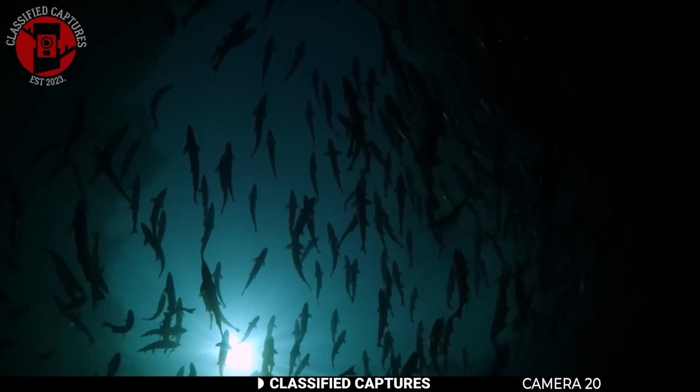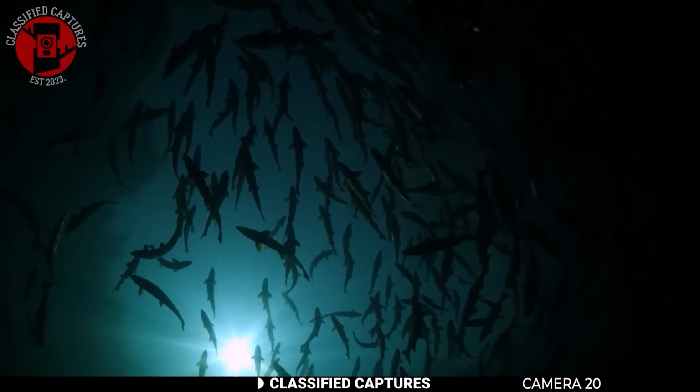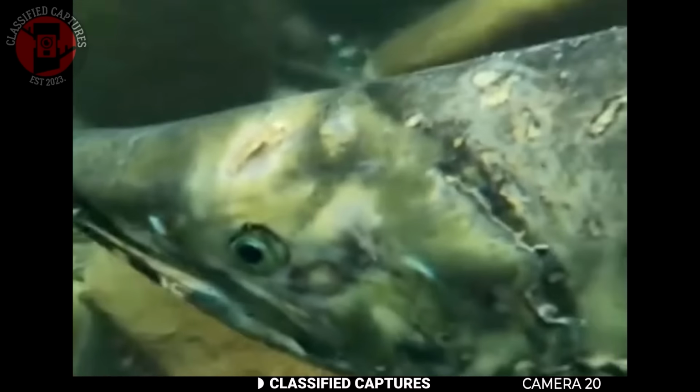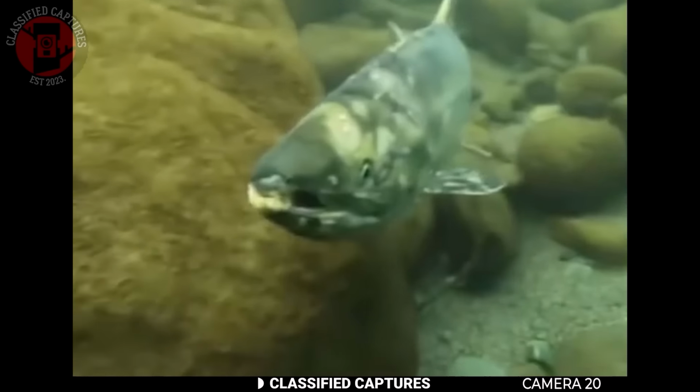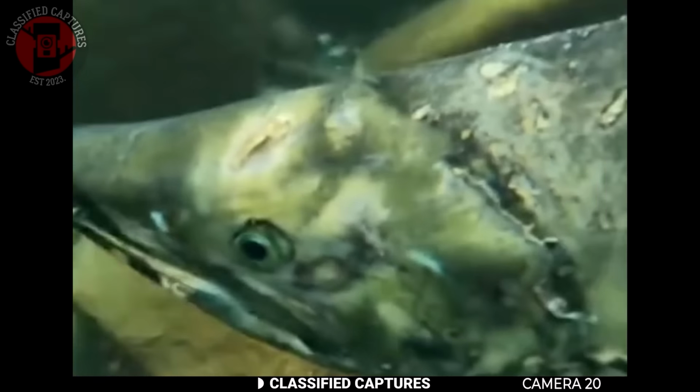Someone went snorkeling in the ocean when they came across this really strange-looking fish. The fish looked like its skin was rotting away, and, well, it kind of was. Are we looking at a zombie situation? Well, maybe, but not in the way you might think.